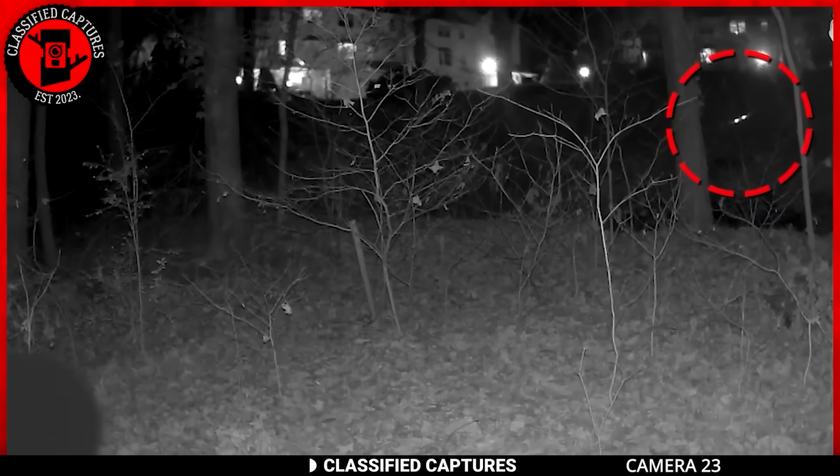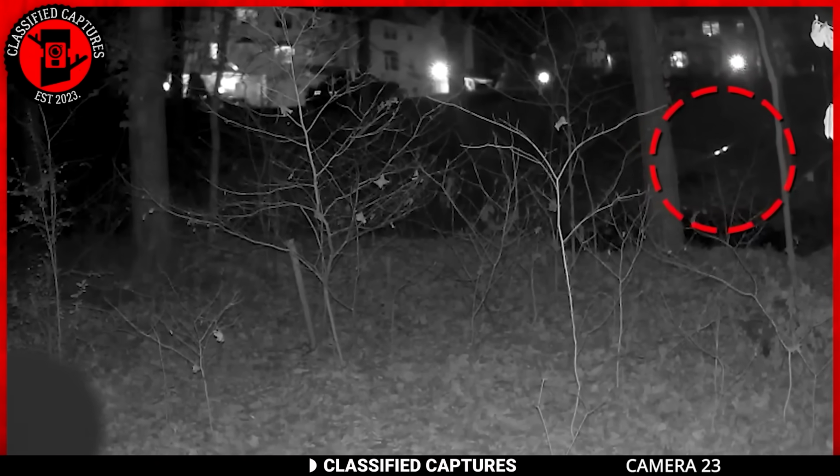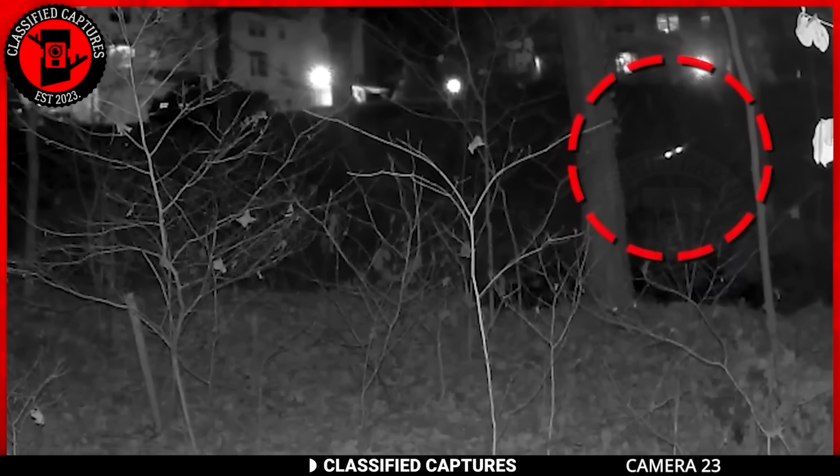In this eerie snapshot, a pair of glowing eyes hovers among the trees in the darkness, leaving us to ponder their origin.